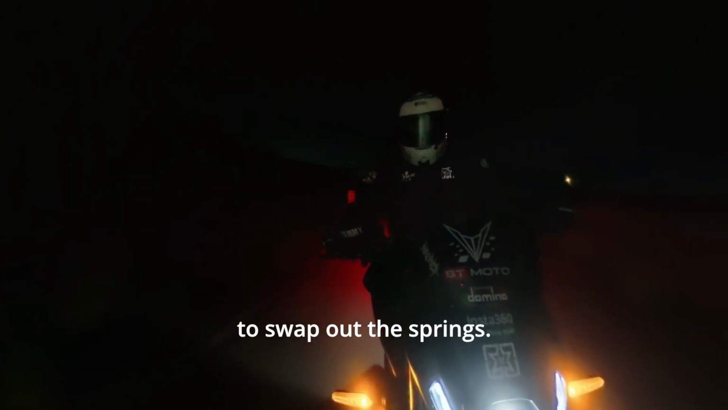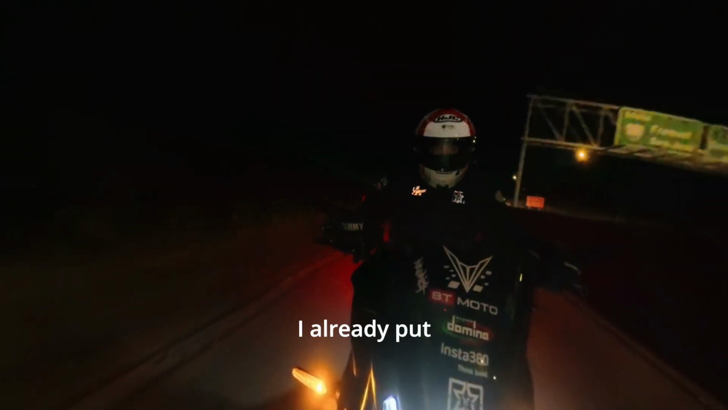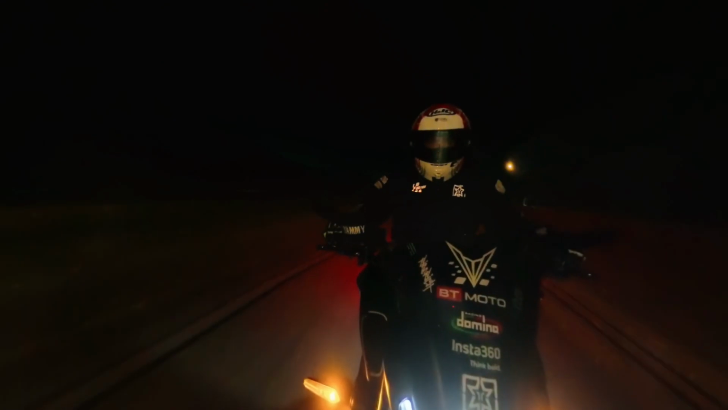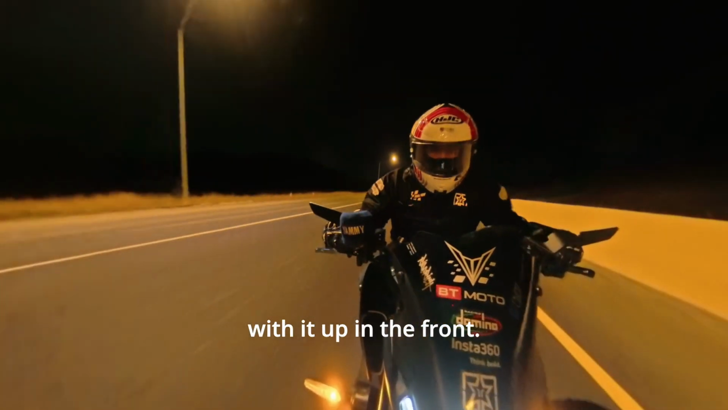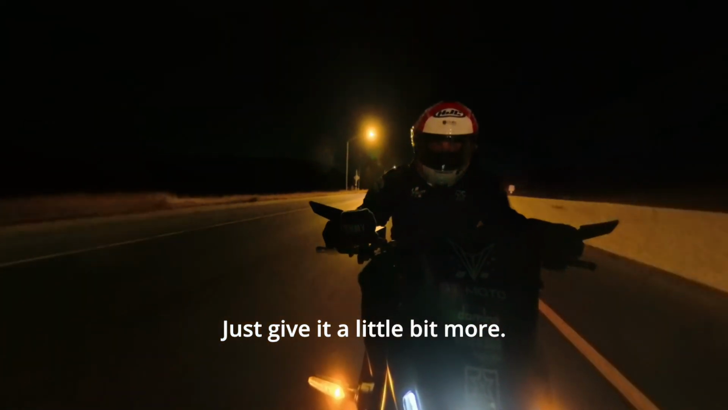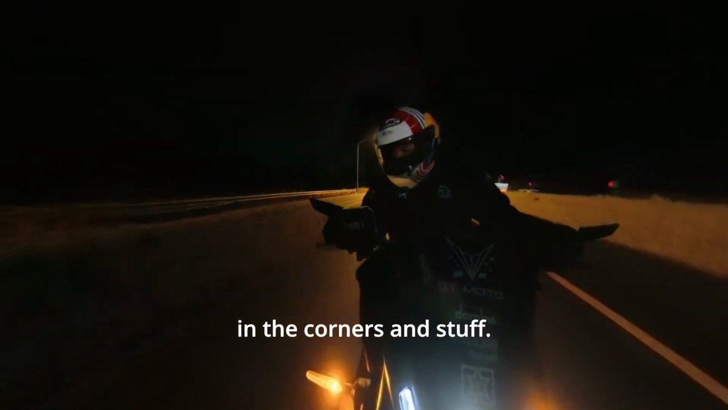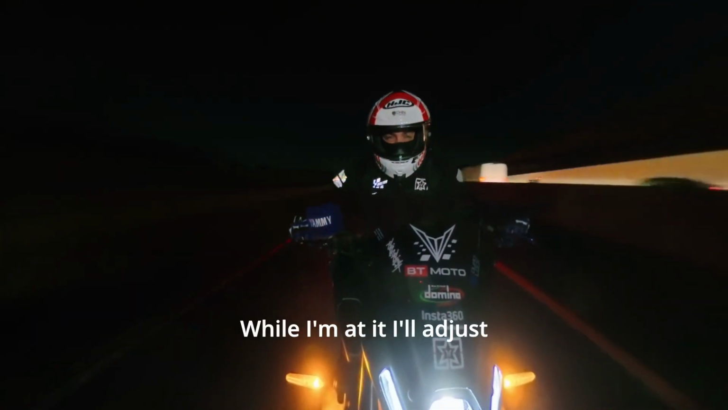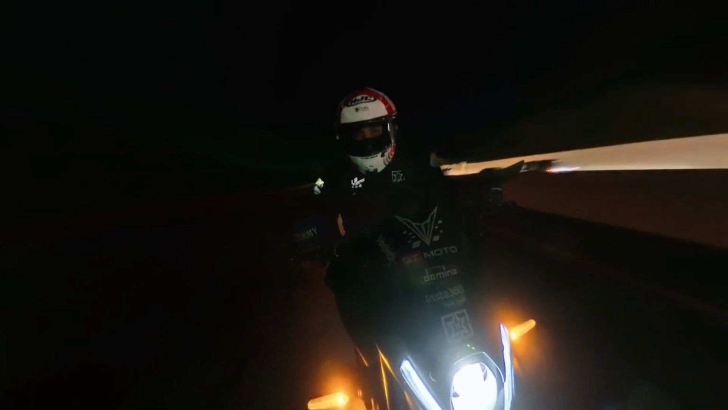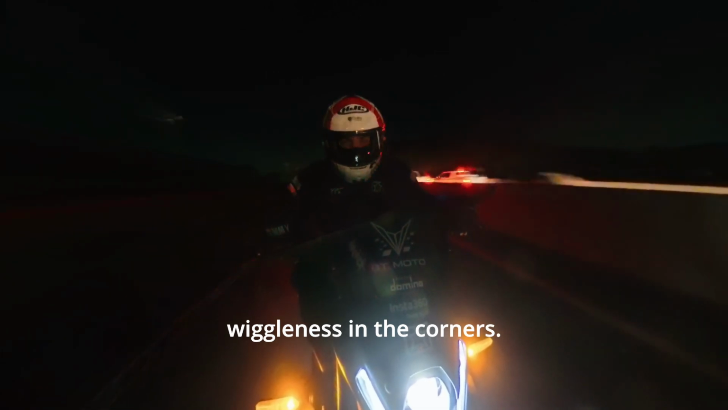So I think I'm gonna try to swap out the springs, put some new Progressive springs in there. I already put Progressive shocks in the rear. I think I'm gonna try to put the springs that go with it up in the front. Just give it a little bit more, well, not really comfy suspension, but just better suspension in the corners and stuff. And while I'm at it, I'll adjust the steering head bearing. I really think that's what's causing my wiggliness in the corners.